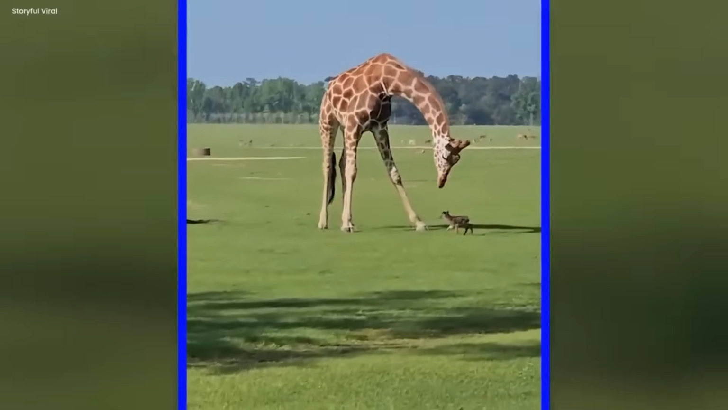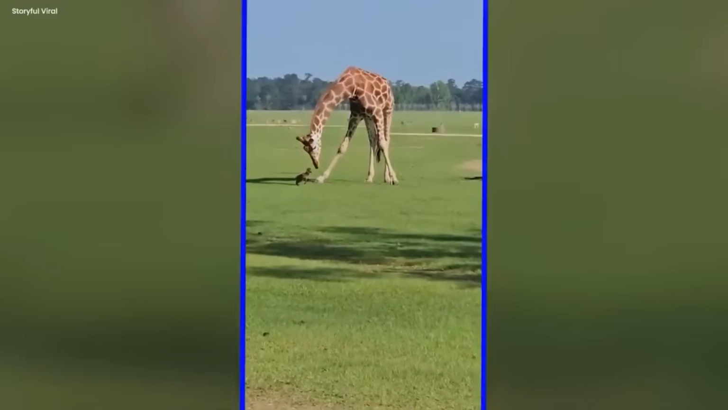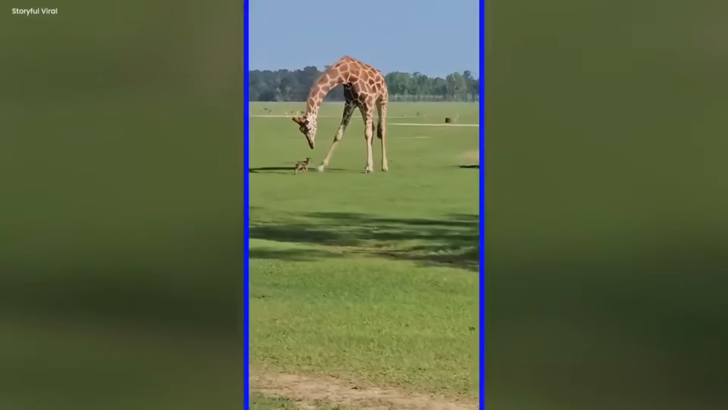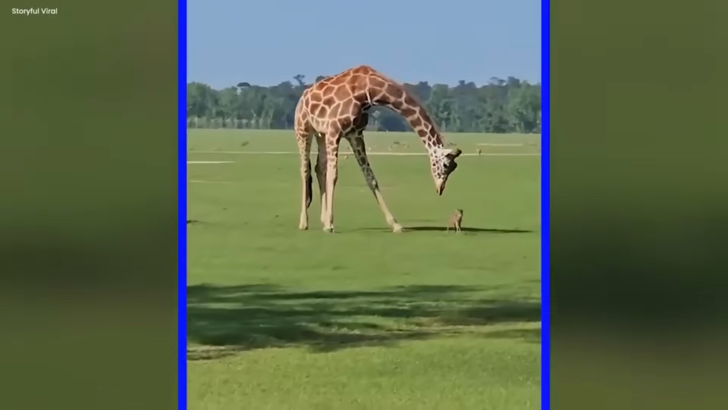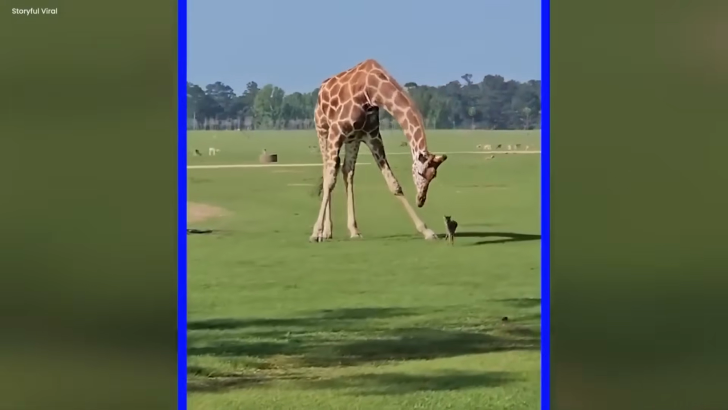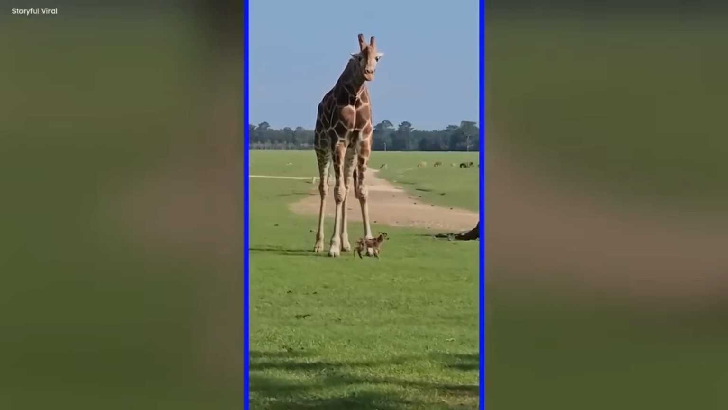The mother giraffe is confused by the height difference. It inspects the baby deer, sniffs it, and lowers its neck to wonder how this tiny being can coexist in the same frame as gigantic creatures like us. But as the vehicle approaches, the baby deer runs out of the vicinity of the giraffe.